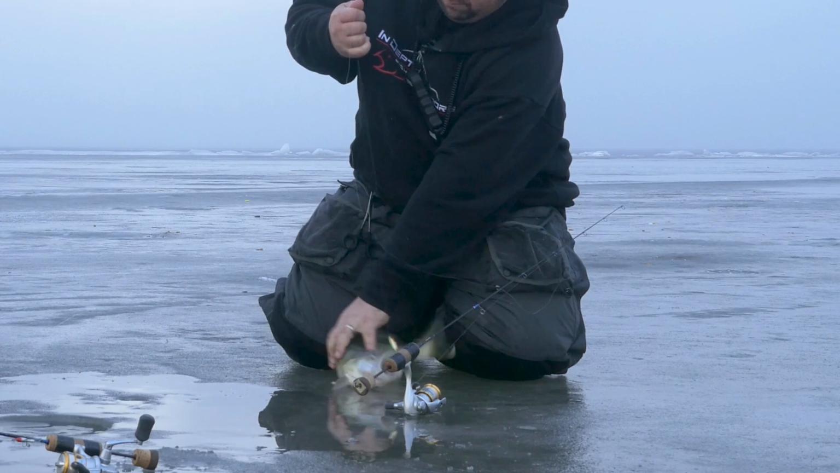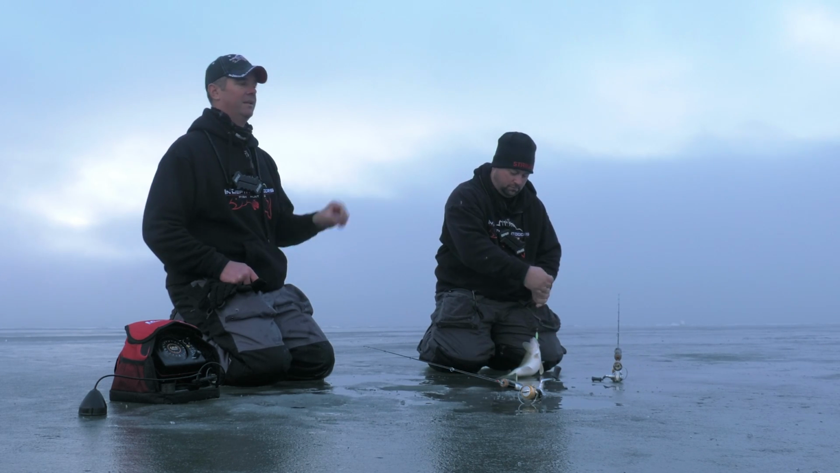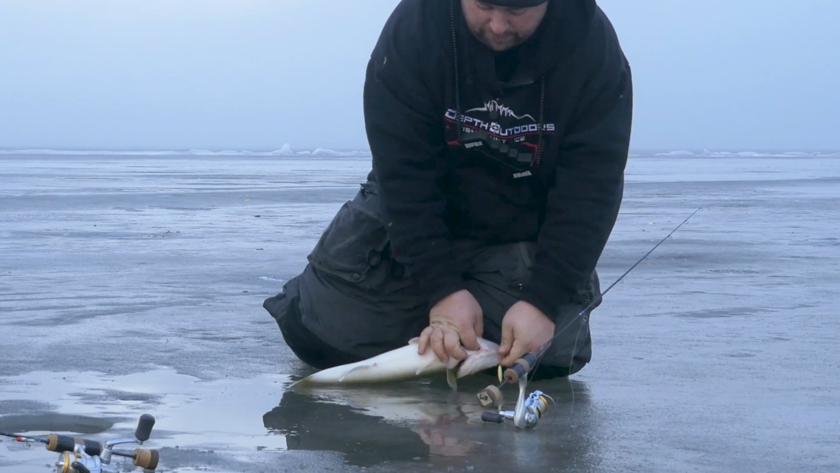Boom. Love it. We got a little bit of clearing happening right now. We got the fog just lifting just a little bit. Not sure if that's going to be a good thing for the bite or not. He didn't mind. No, he liked it. I mean, he thumped it. Never saw him on the graph.